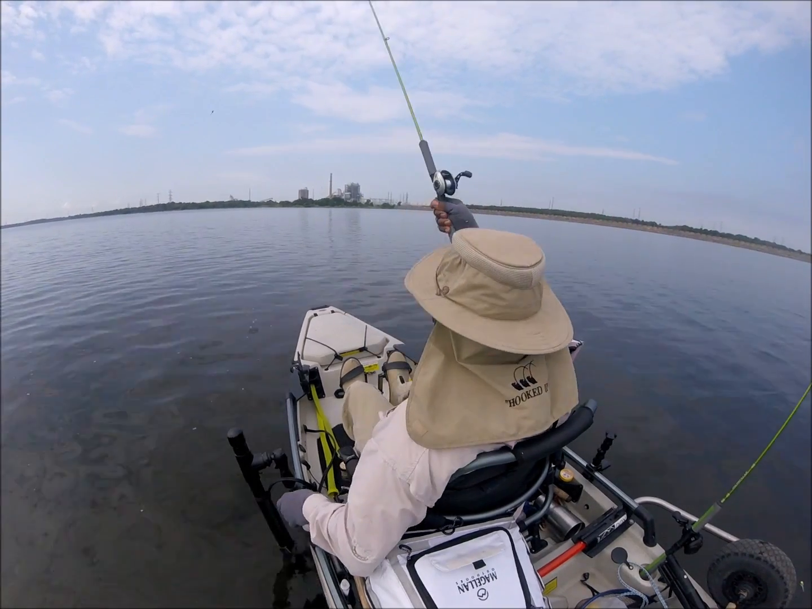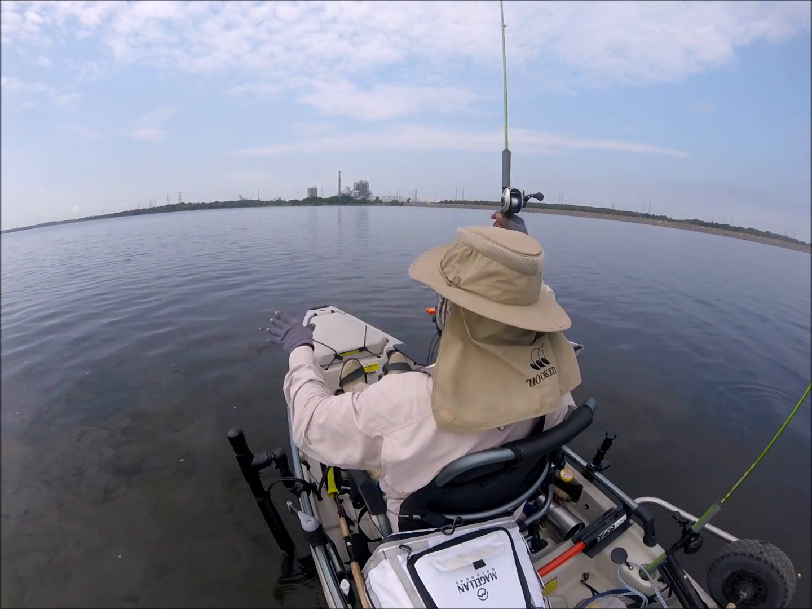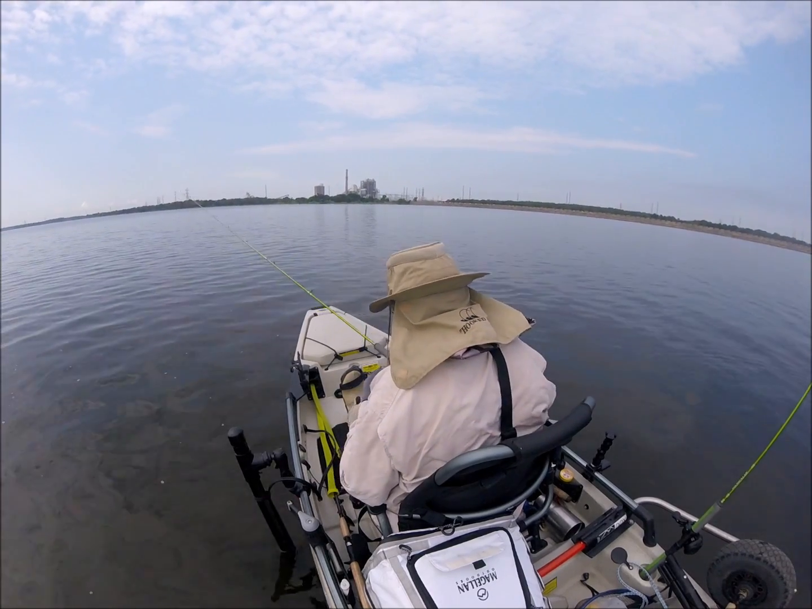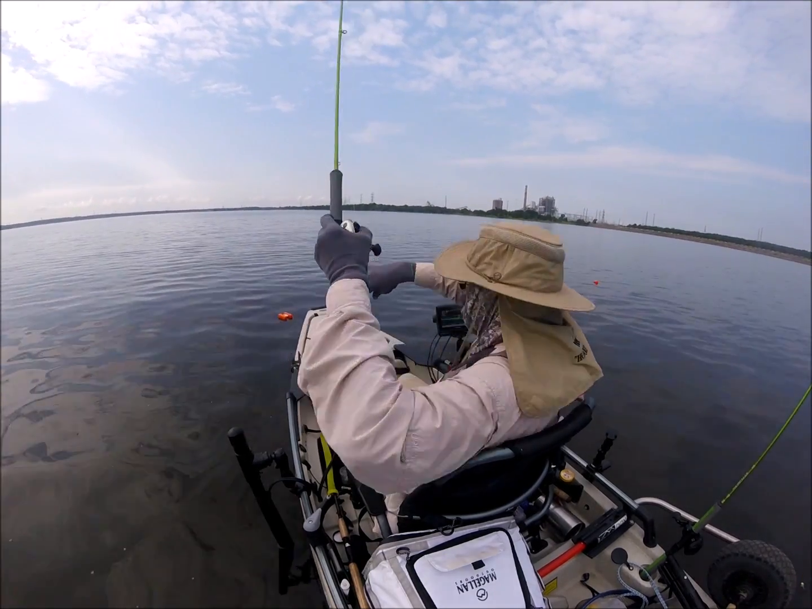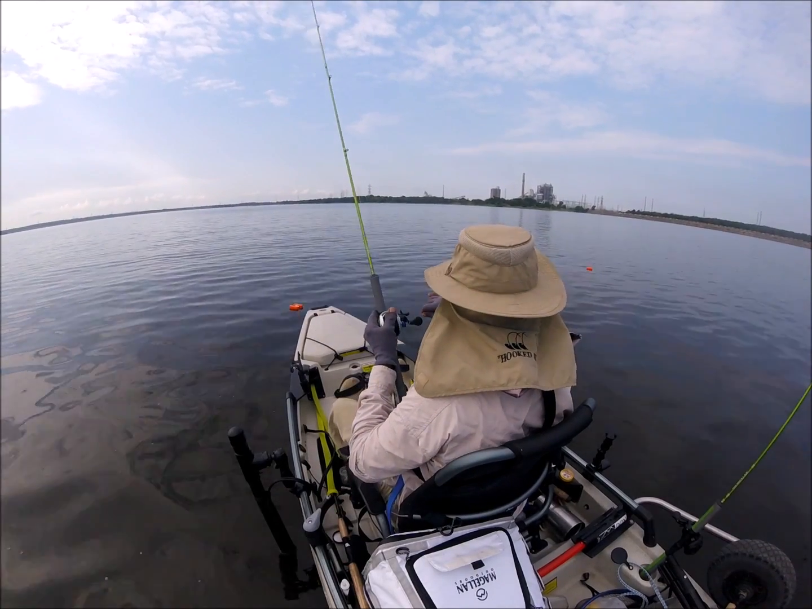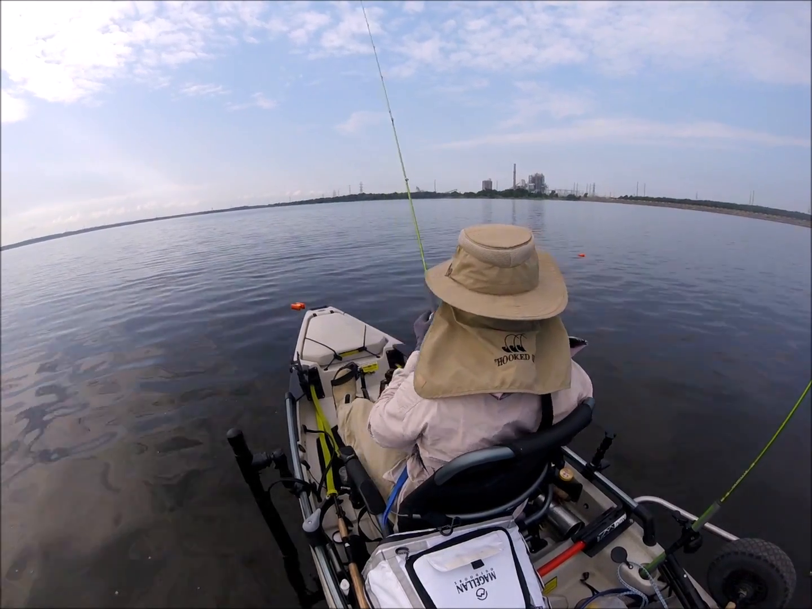They hit that color. I like a brim bite though. That shows you they're color sensitive. I came back and tried this darker color and they ain't touching it, even with a crappie bite. I had a couple of little bumps on it on the other side over there. That was it.